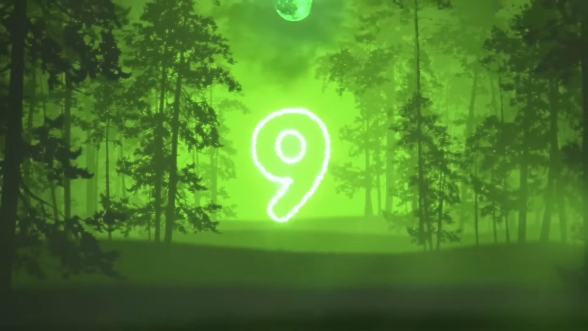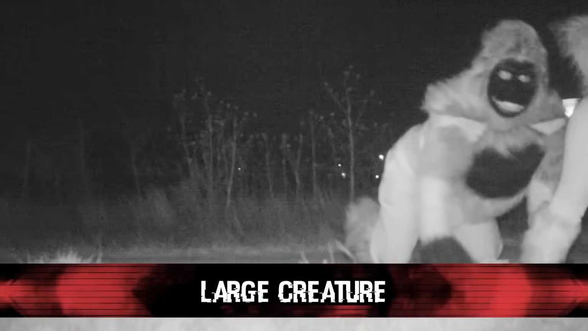Number 9, the large creature. This next image was posted to Reddit by user Adjacent Gunman and shows something. It's hard to make out what's going on here, but the user said it was taken on a trail cam on his property and looks to be a very tall creature of some sort holding a coyote by the throat. This second image is a bit more brightened and you can definitely see the thing's eyes pop out a bit more, but it still blends in with the darkness. You don't get a sense of what its body looks like at all.